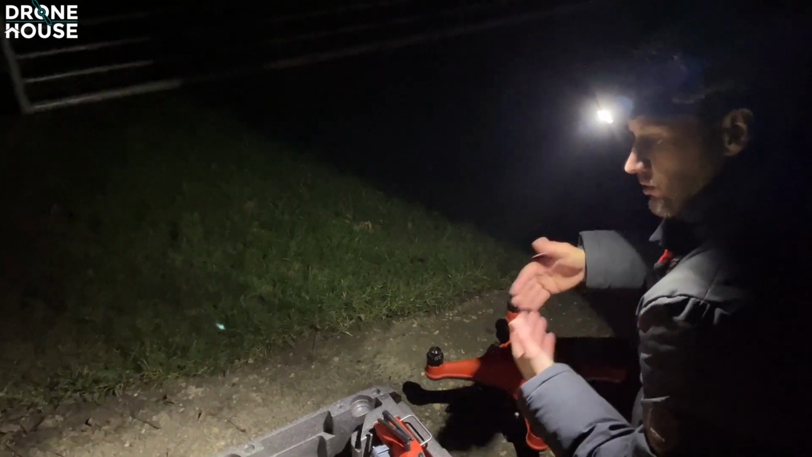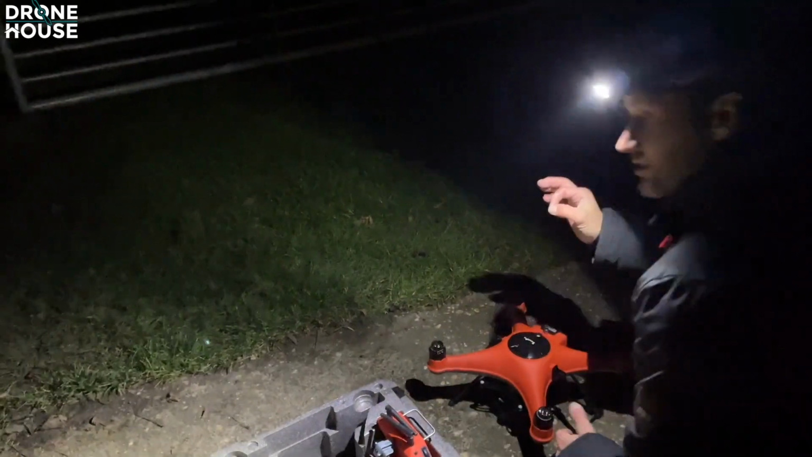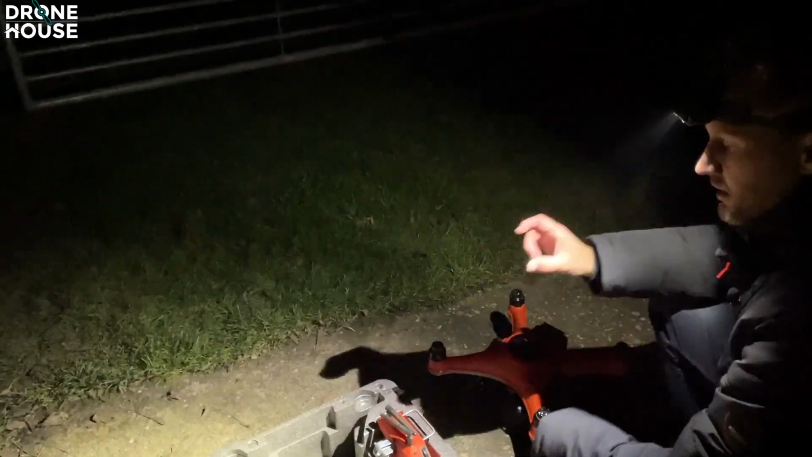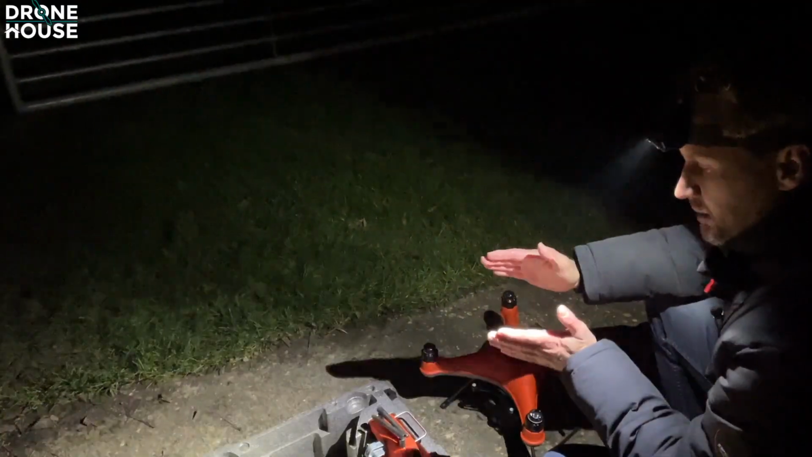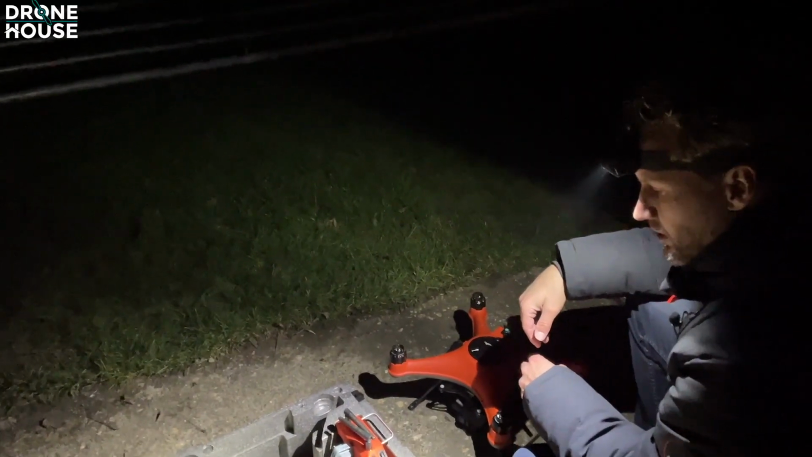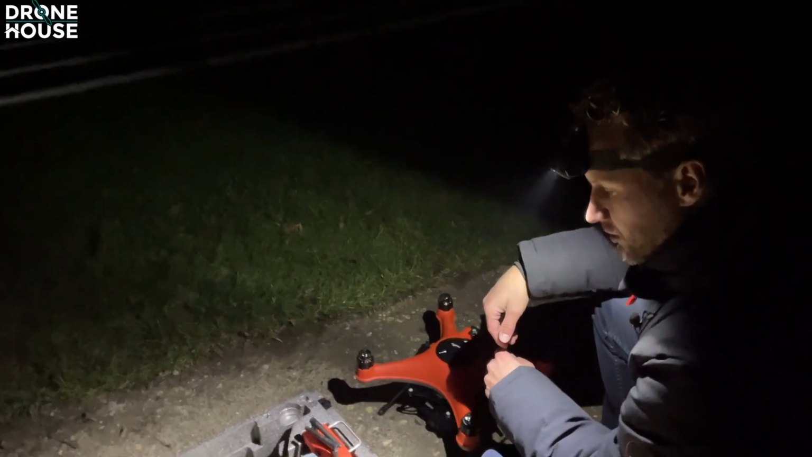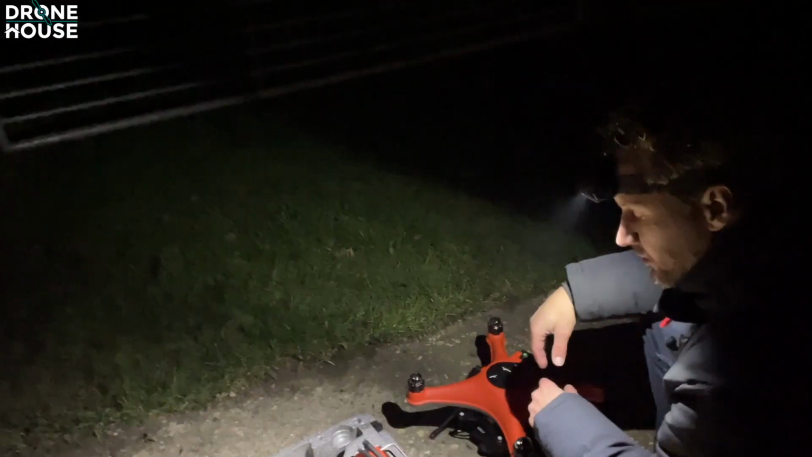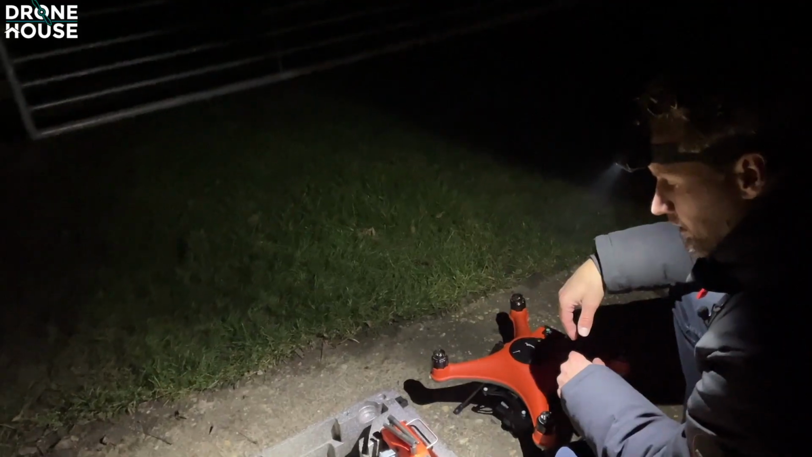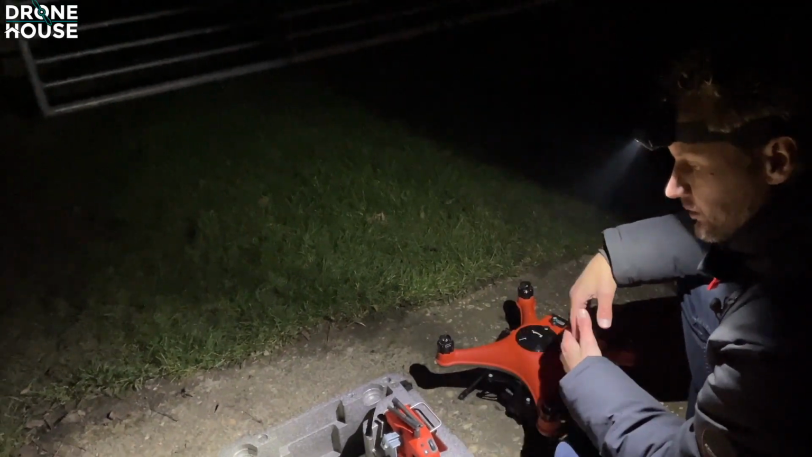But if you use it for fawn rescue, it will be a benefit to fly higher because of the sound. When you fly at 60 meters, you can easily spot fawns because you can already spot a heat signature of 10 by 10 centimeters. We even spotted that at 120 meters. So if you fly 60, 70 meters, you can easily spot fawns, and you also make less sound than at 40 meters.